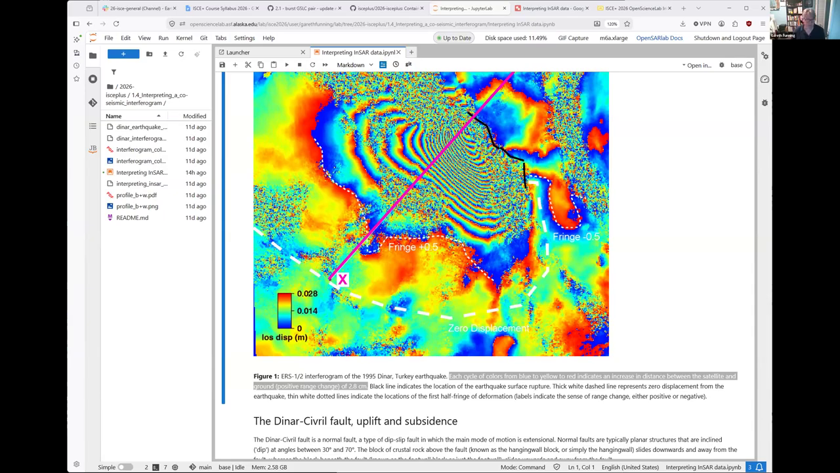We have one person saying topography, which is not range change or ground displacement. One person saying range change, which is to say that when you go one cycle of colors, the ground is moving further away from the satellite, and that indeed is what this says. So each cycle of colors from blue to yellow to red indicates an increase in distance between the satellite and the ground. So yes, that is range change.